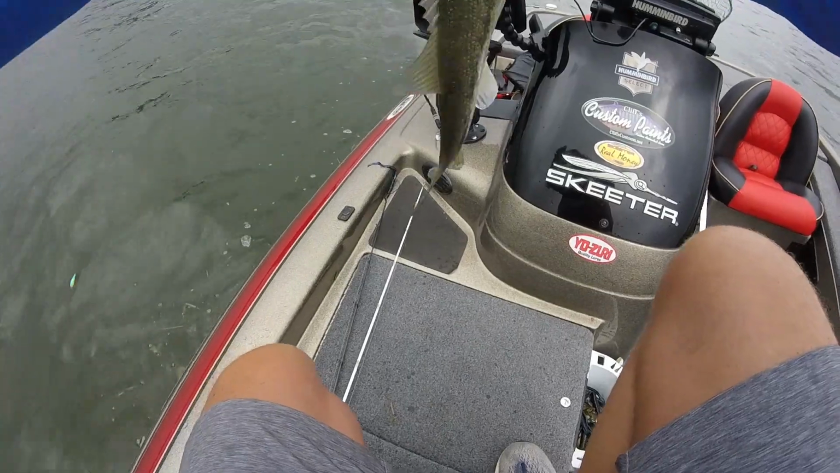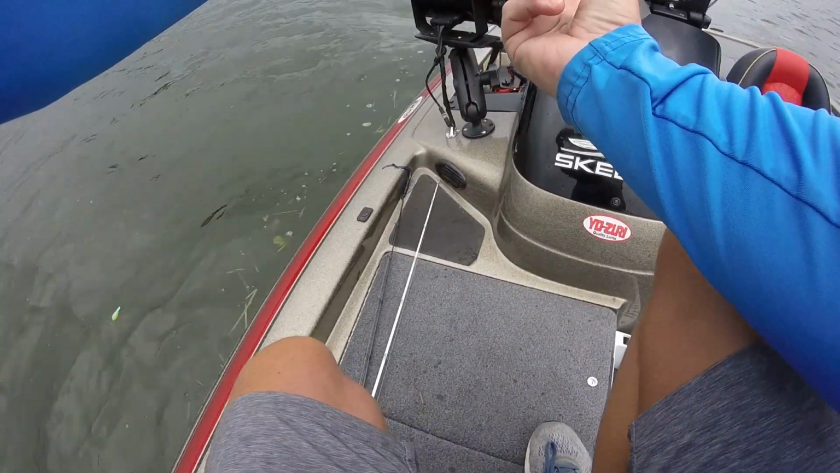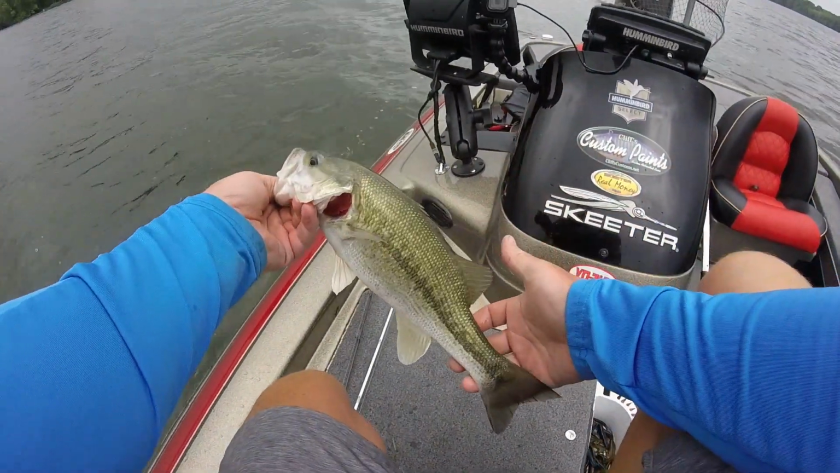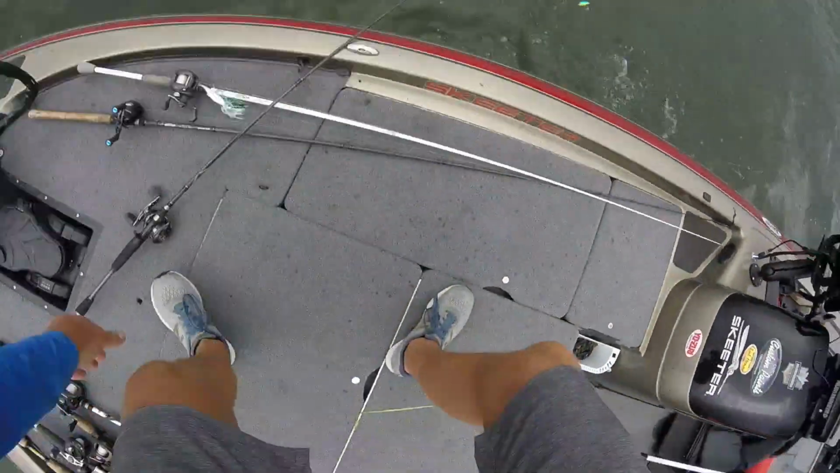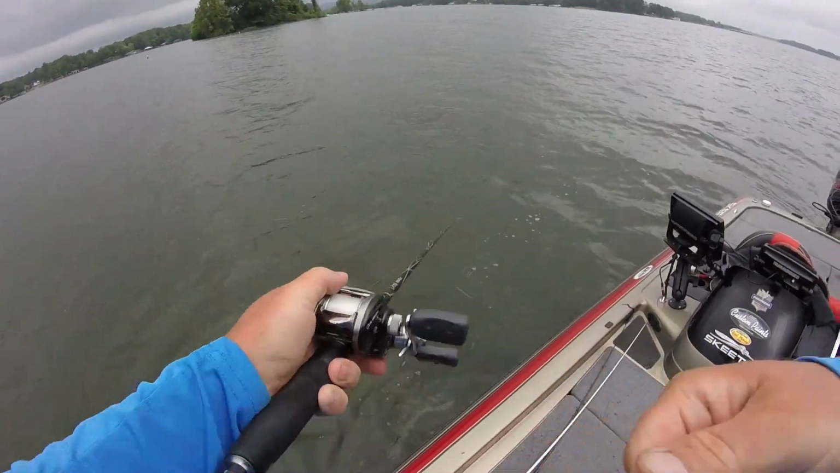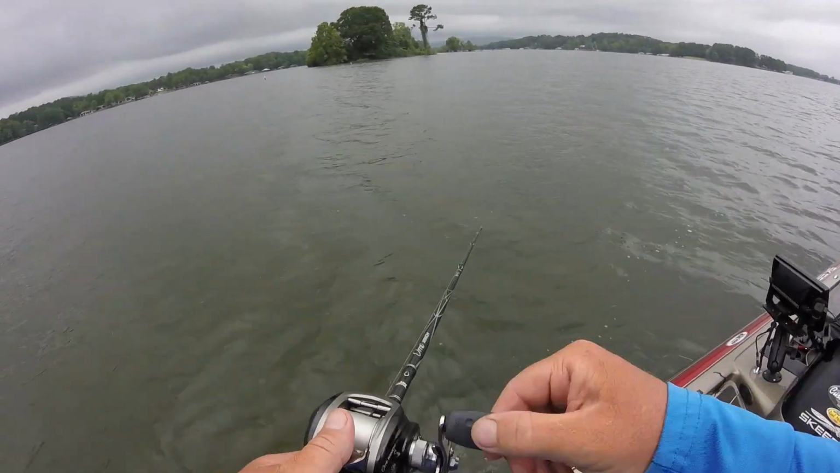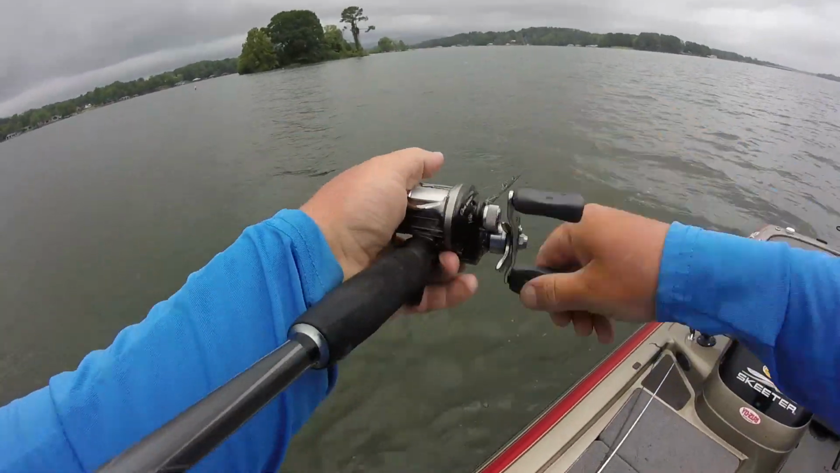That's right where I went through and scanned them earlier, and I came back and hit it. I'd feel better if it'd been a largemouth though. But I'll take either.